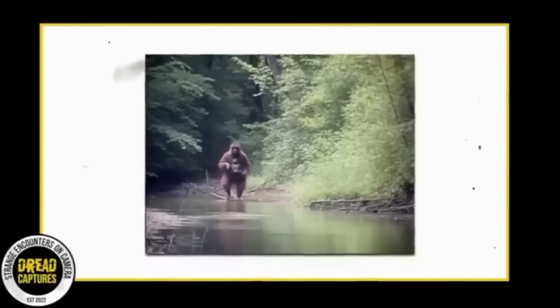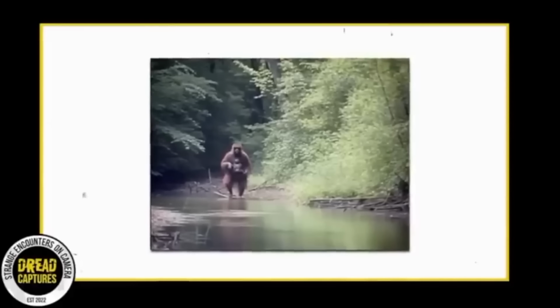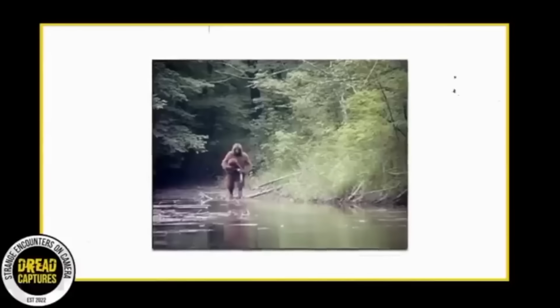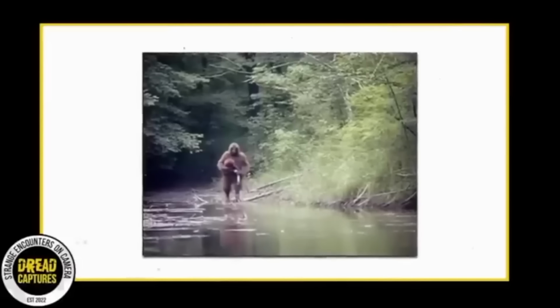The images confirmed what he'd long believed but was hesitant to admit. Bigfoot was real. Yet these creatures weren't the monsters of lore, they were more akin to the great apes. Creatures of remarkable intelligence and compassion. And they looked like apes.